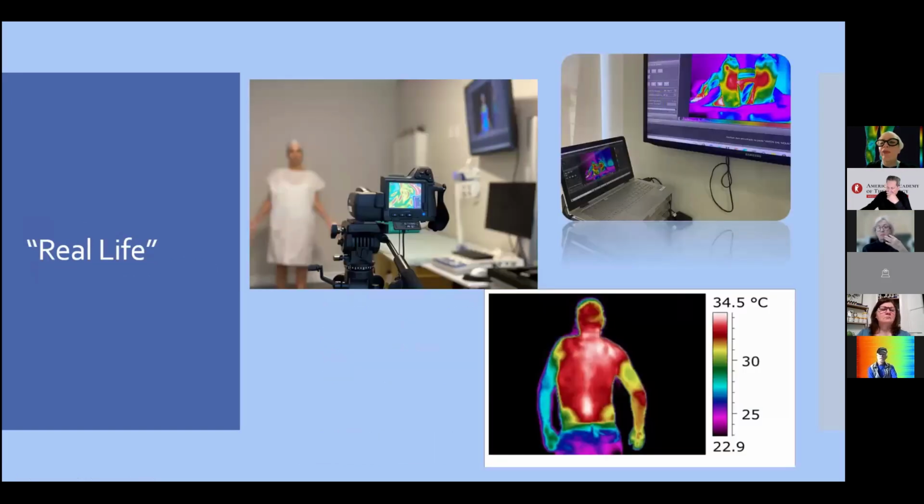In real life, what can we see? In our clinic, we have the infrared image on all the time. The patient comes to the office without clothes in the region of interest, of course.